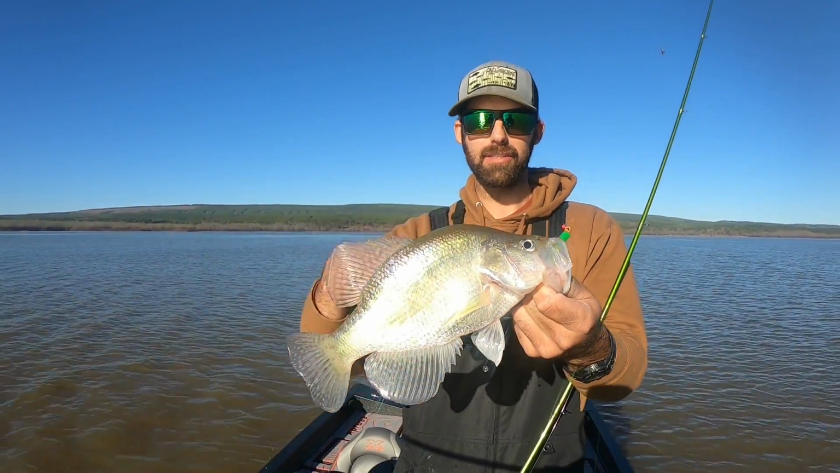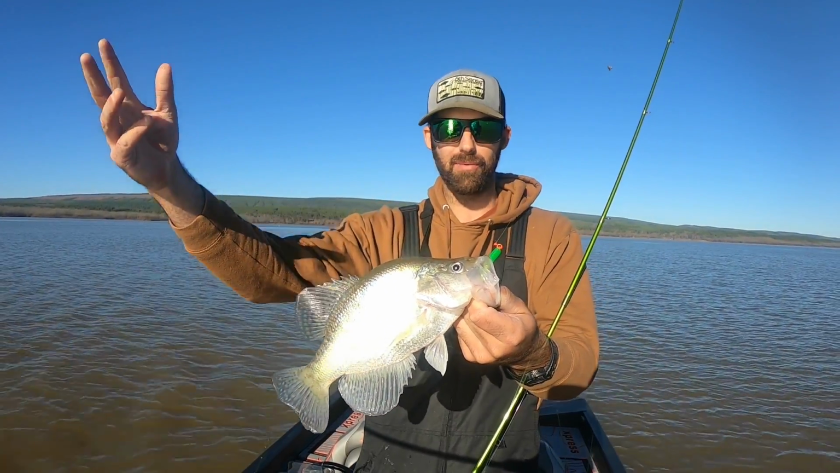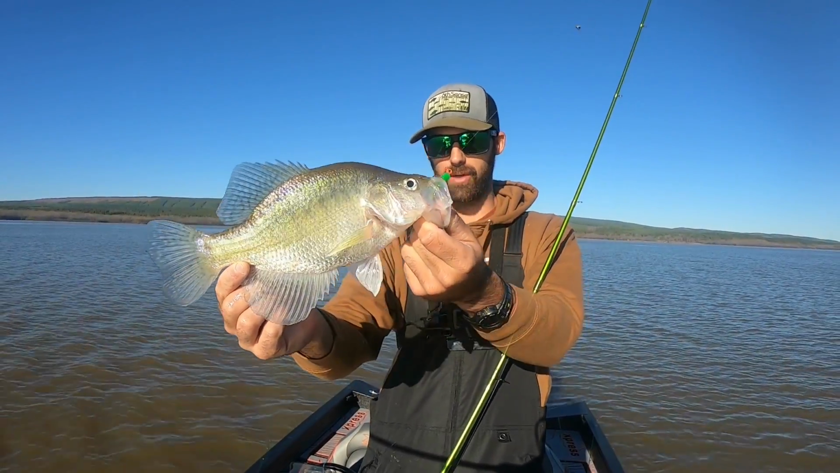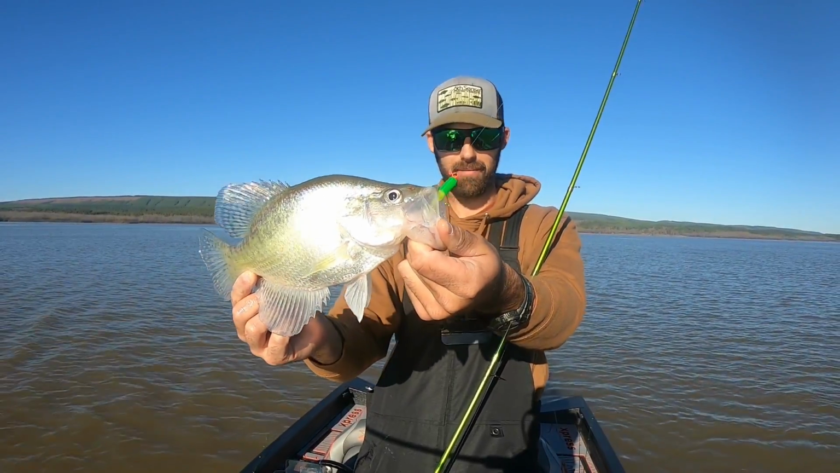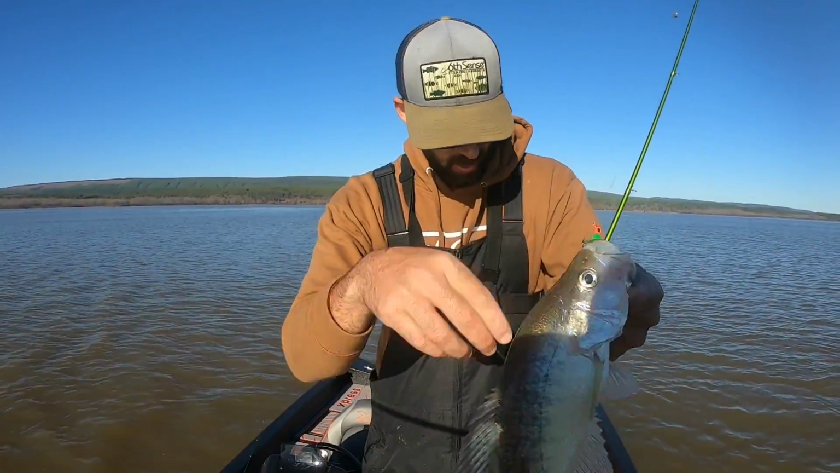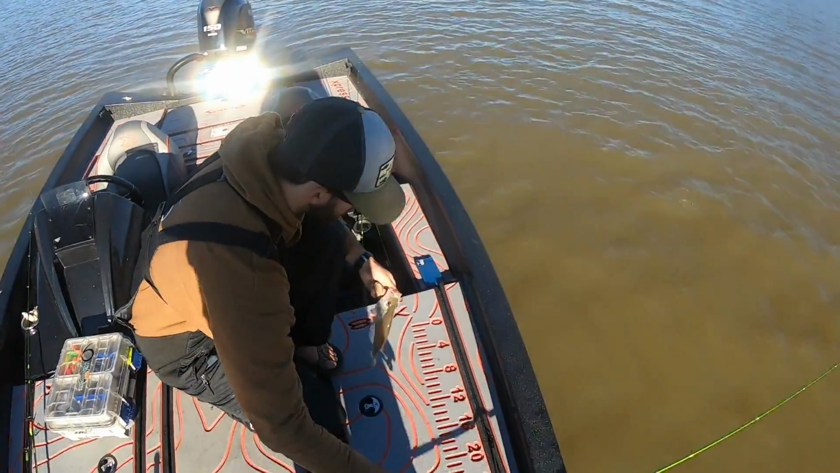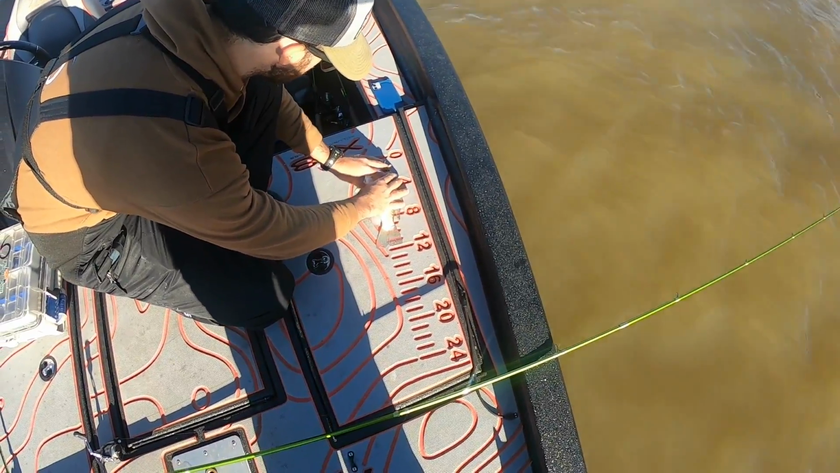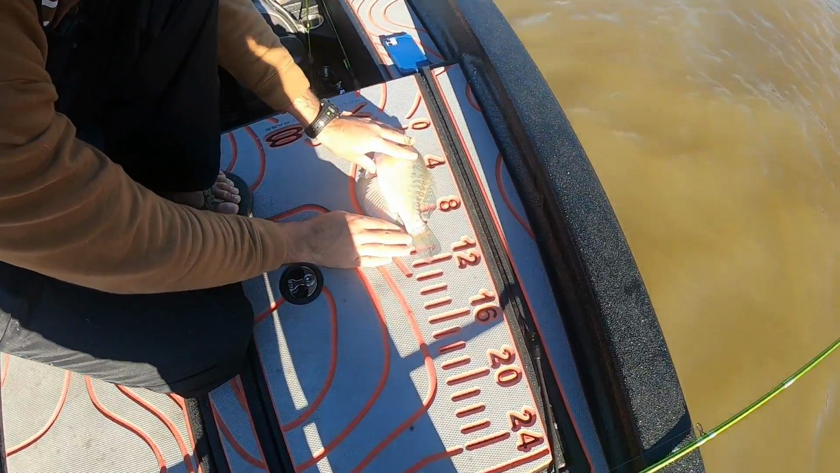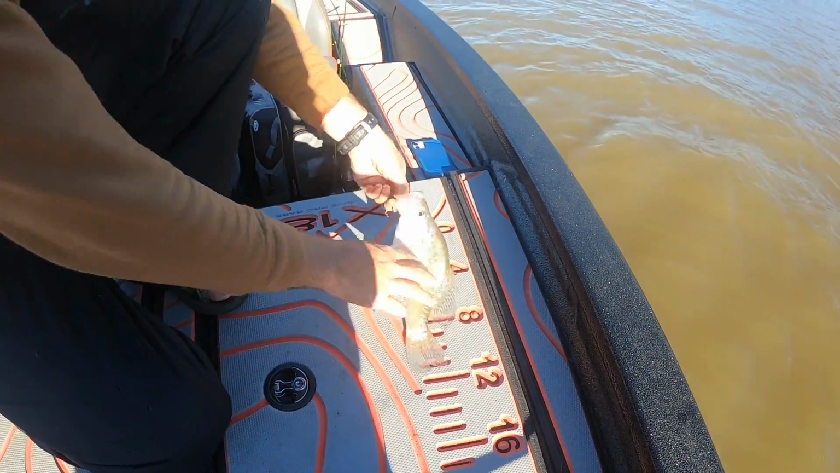So what we've done, we actually have circled back around to our most productive brush pile. We checked a couple of other ones, didn't really catch anything. Came back to this one to see if there's any fish that wanted to bite again. And that is another nice one, something around 11 and a half, 12 inches or so. I got this little ruler down here on the bottom of the boat. We can check it out right here and see how big he is. He's gonna be close to 12? Oh yeah. Right at 12 inches. If that's accurate. I think it's pretty accurate. Nice. Surely it is.